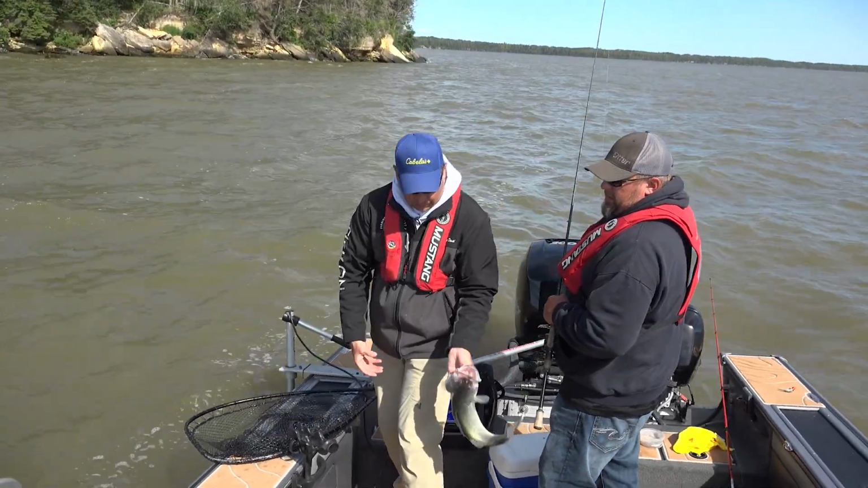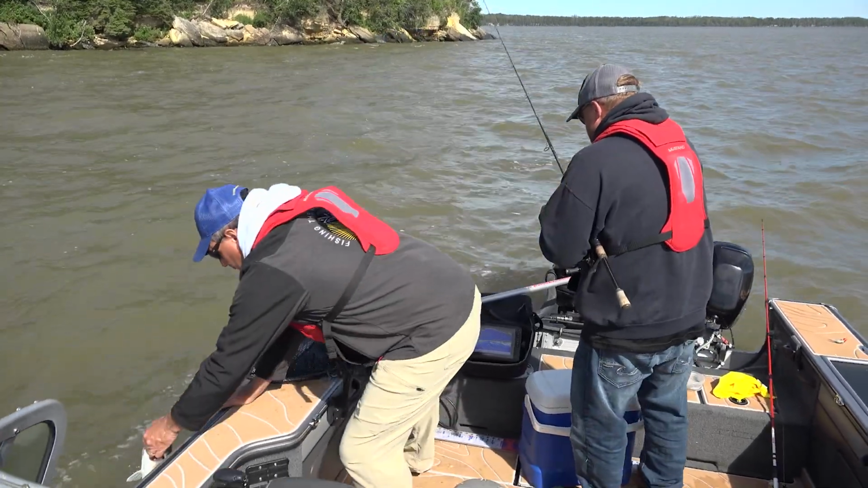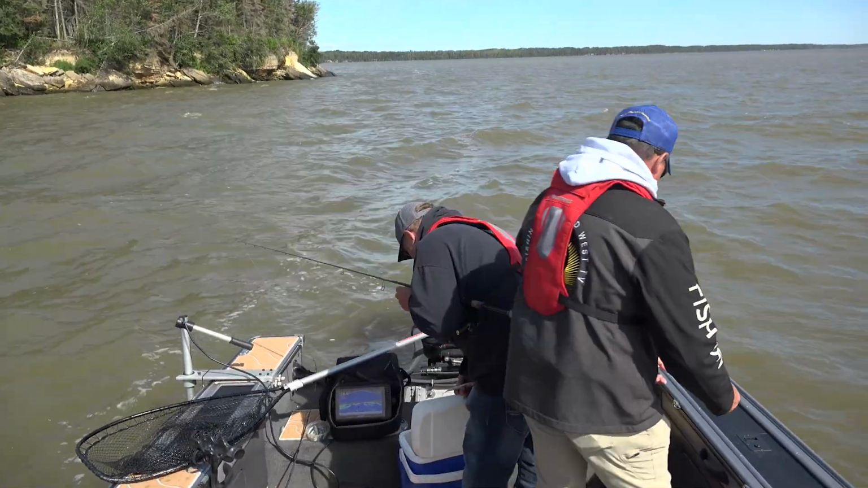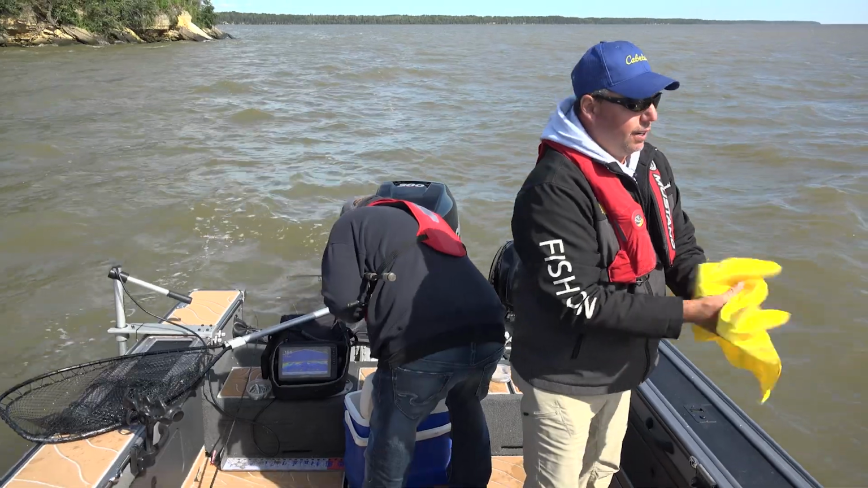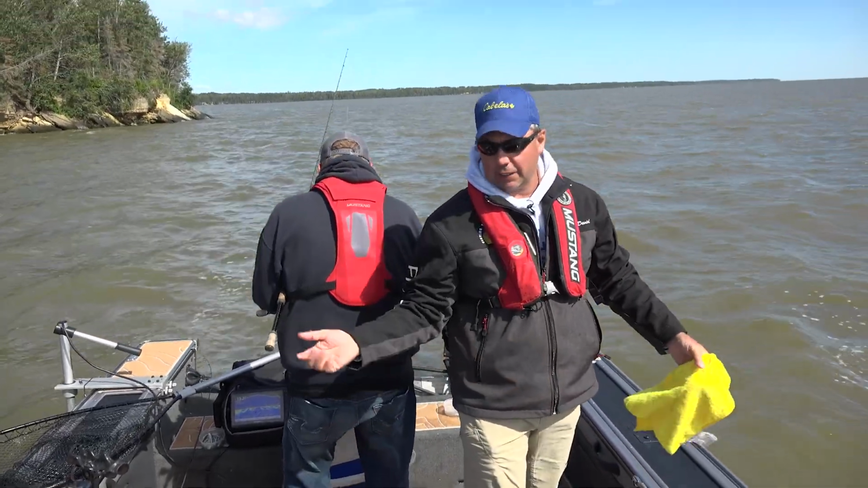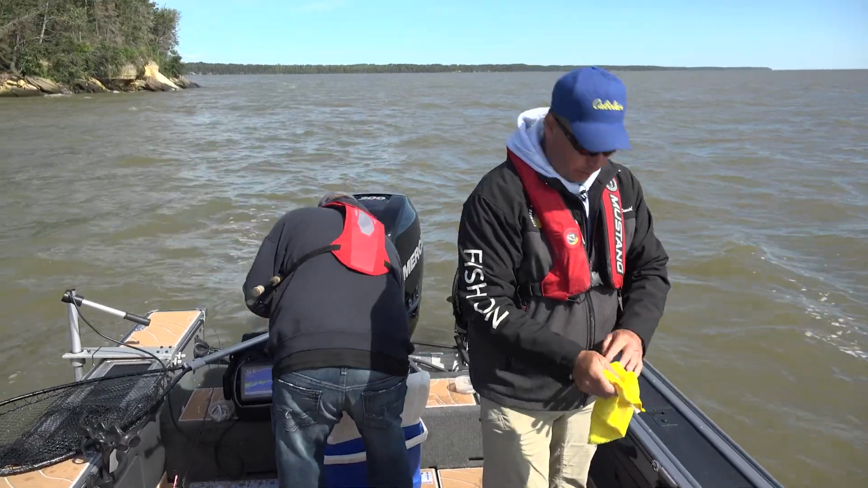Nothing wrong with him, Paul. We'll get him back in the water. Go for his big brother. I was just baiting up when you set the hook on that one. So we get some fish going through here, a bunch of fish, all sizes. And that's the thing, we're just weeding through some fish looking for those big ones.